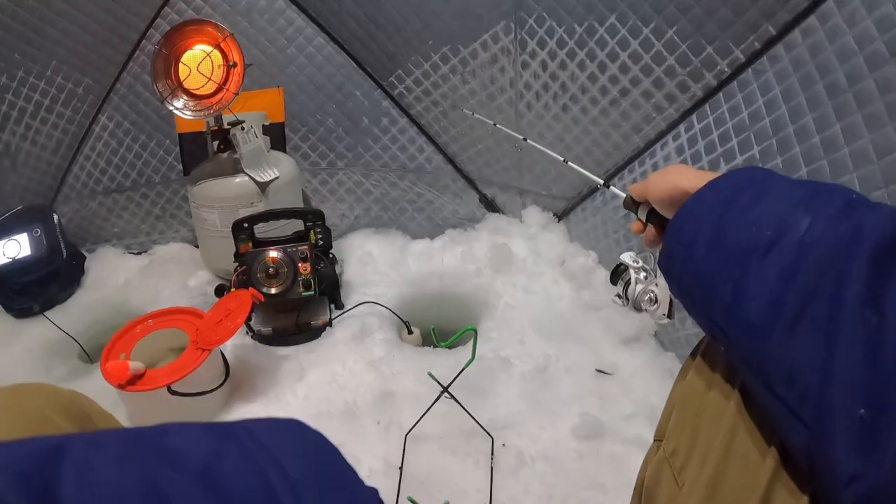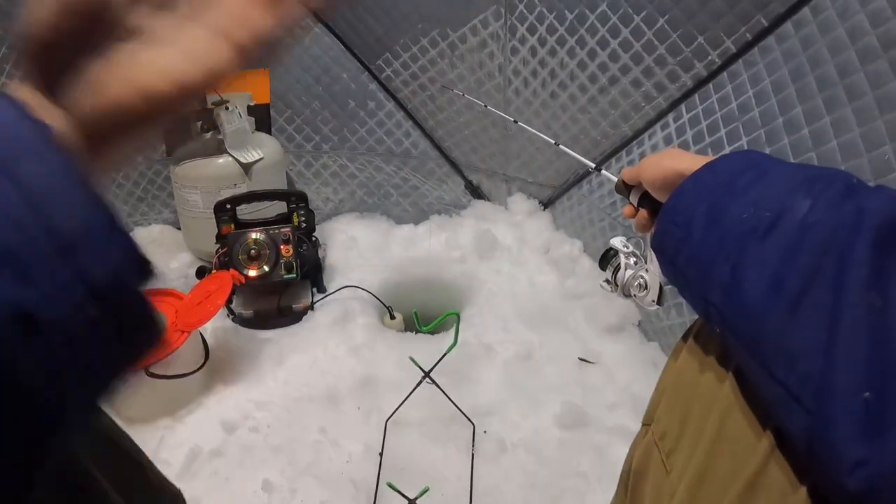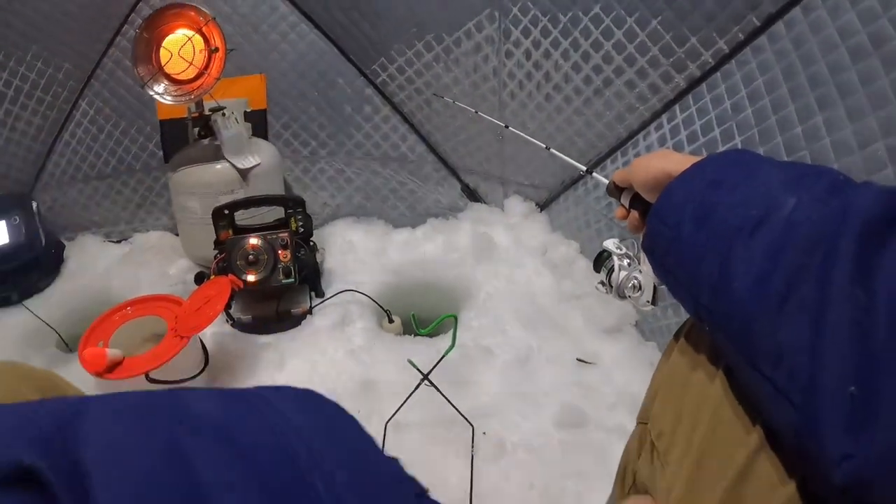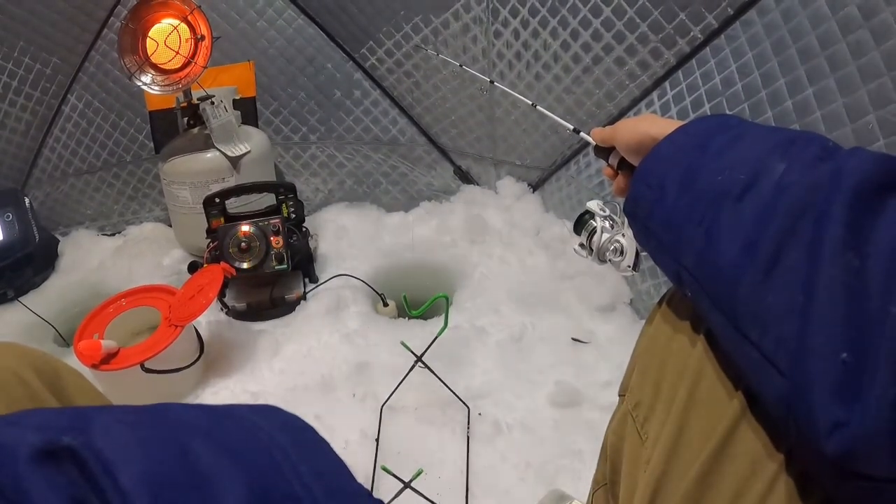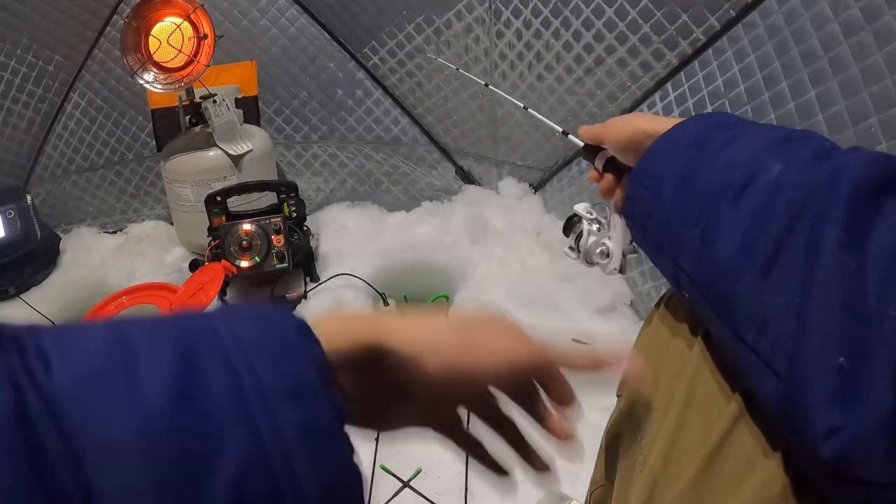I'm not doing catch and release today, okay? I got evidence right here in front of your face. Decent size. Good fish, yeah. Decent evidence. This here is what we call Larry.